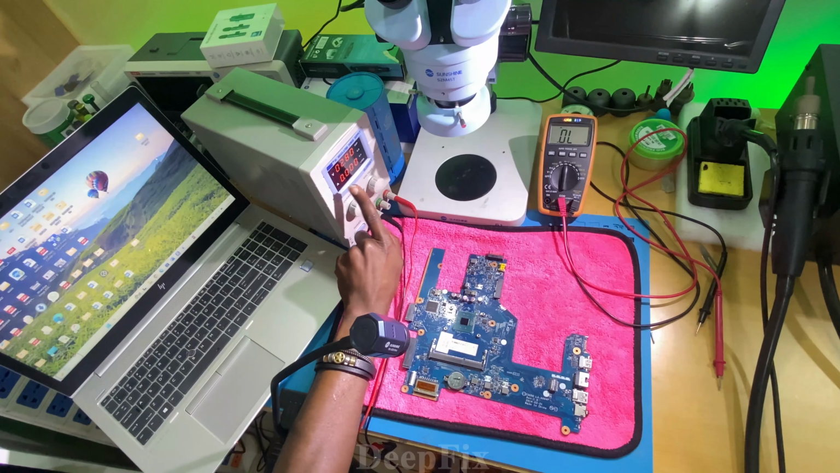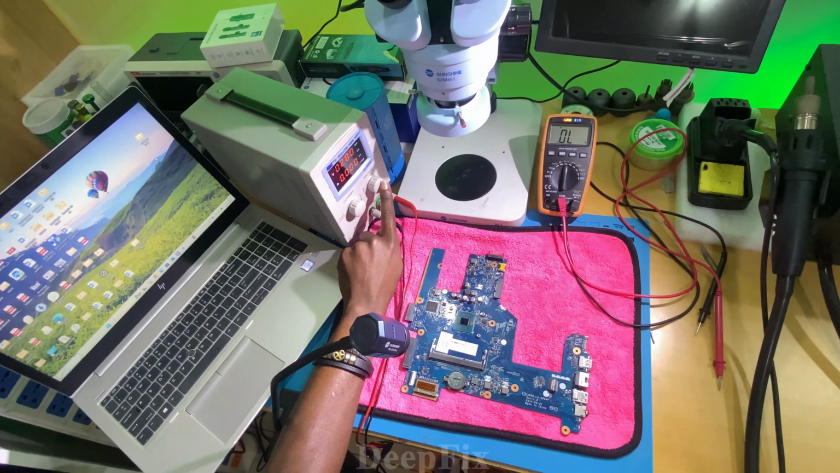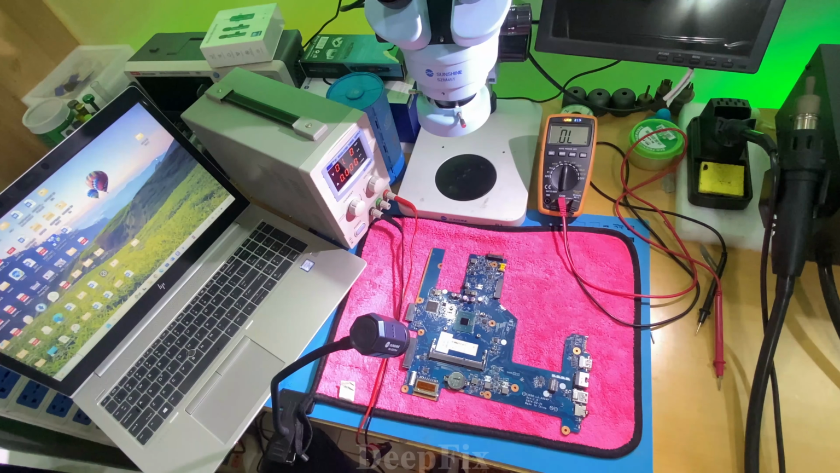For the voltage, we adjust until we reach the number we need. For me, I need to set 1.4 volts, which is good for me.